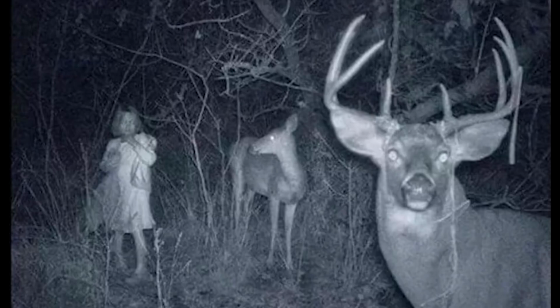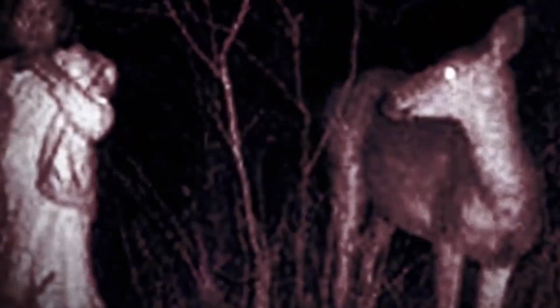In this unsettling image, a small girl is seen lost in the middle of the forest. In the foreground, a large antlered stag eerily stares at the camera. A fawn in the background strangely stands close to the girl without showing fear. They are all so close together that it's very odd. Typically, deer are afraid of humans and would never stand this close. The girl appears barefoot and dazed.